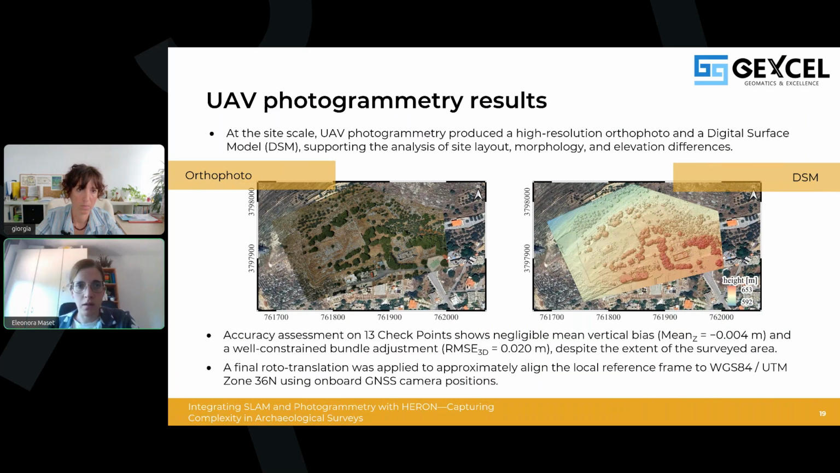Note also that in the absence of high precision GNSS survey, after constraining the photogrammetry solution using accurately measured ground control points, we needed to apply an additional rotation and translation in order to approximately align the local reference frame to a global coordinate system. This transformation was estimated using the approximate coordinates of the UAV camera positions provided by the onboard GNSS receiver, and this allowed us to generate approximately georeferenced final products.